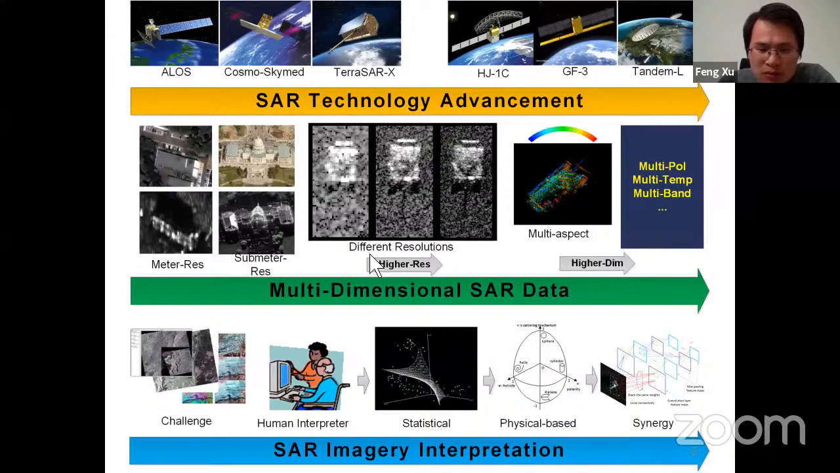There are two trends. First is higher and higher resolution, and second is higher dimension. It includes, for example, multiple polarization, multi-temporal, multi-incidence, multi-aspect angle, etc.